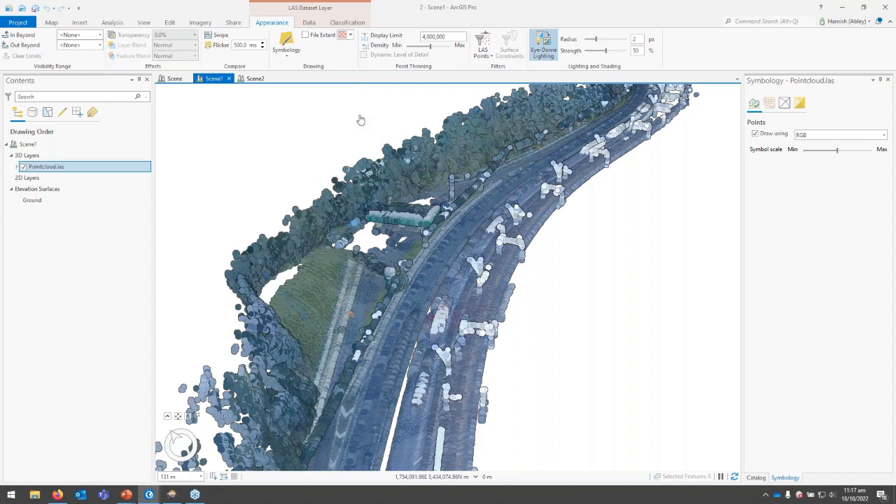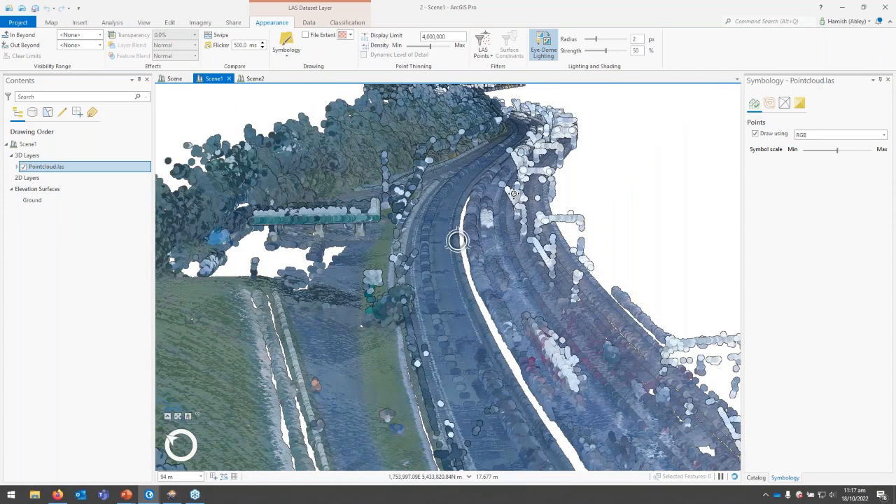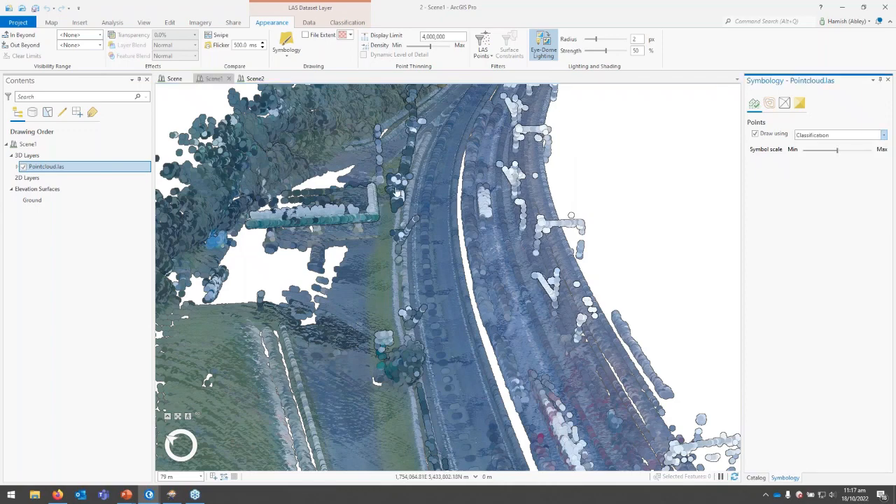So running this model through that same FME and LAS tool process, this took about 7 or 8 minutes for the 100 million points. But we got the exact same outputs from the previous one.